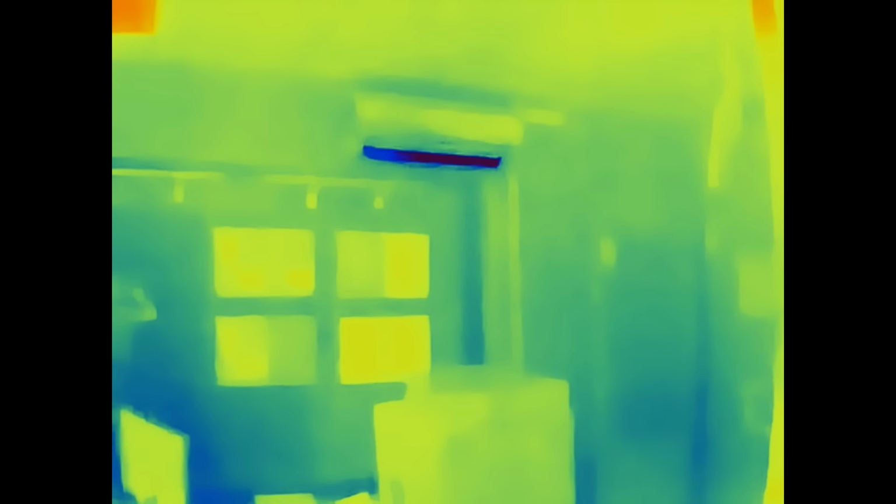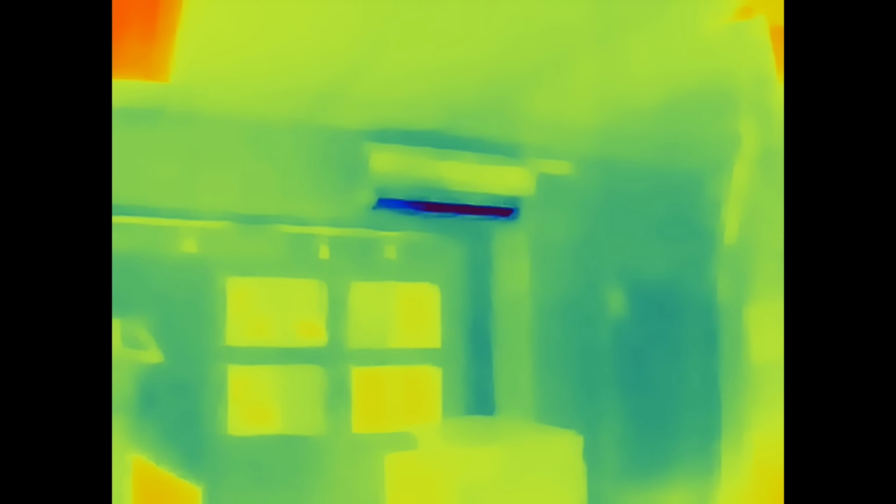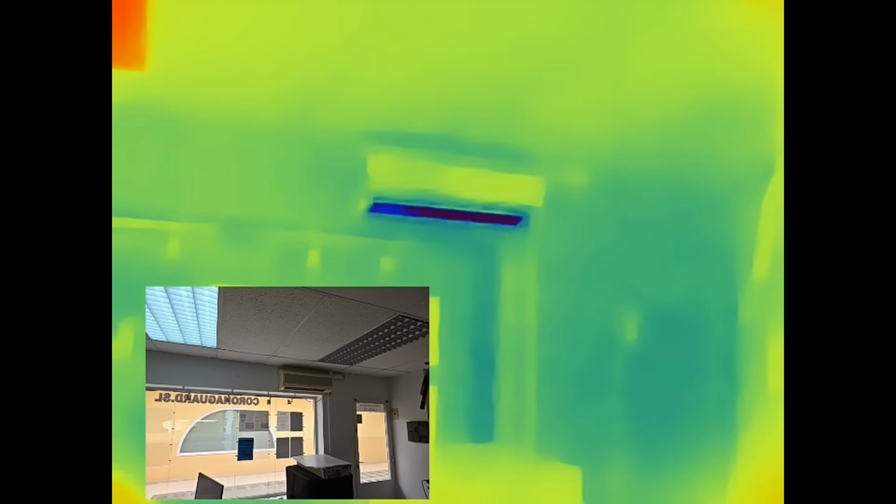And we come to look at something like the desk, Julie's desk. We see the keyboard is there. Now you'll notice this doesn't have an overlay where you can see the optical image and the thermal image. What this camera does have though is an opacity feature. So I can actually click on the picture-in-picture, switch this on, and you can see now I actually have an image from the camera so I can see what I'm looking at.